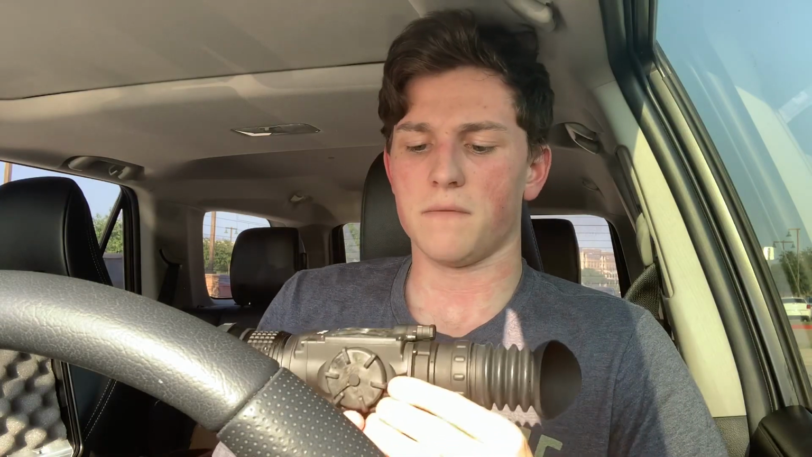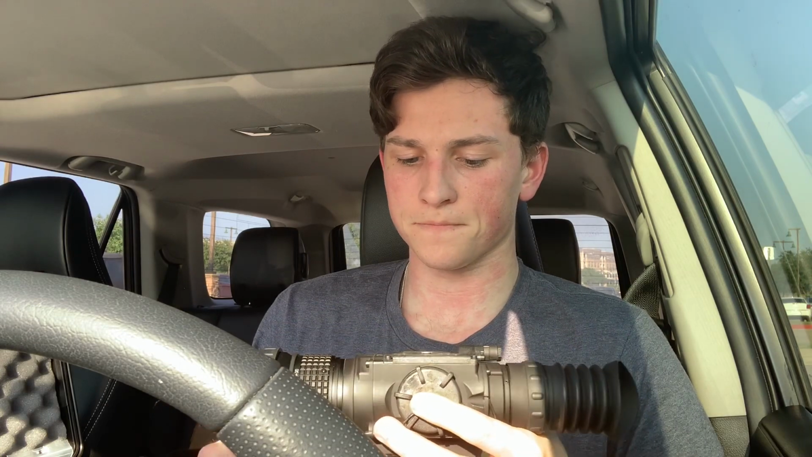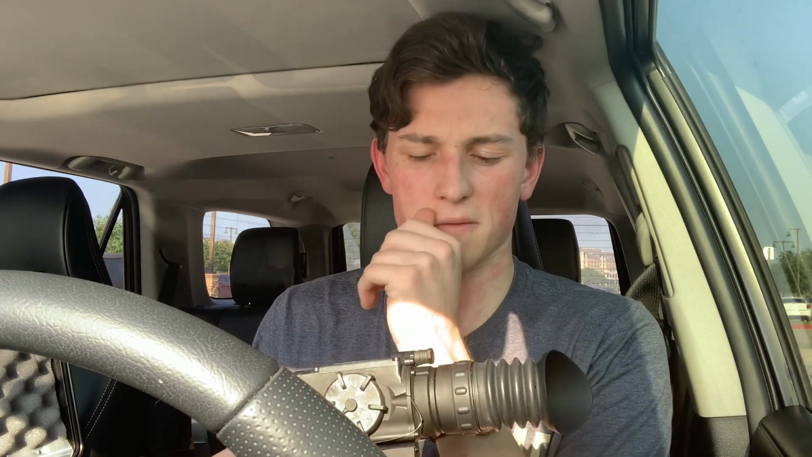So now, more about the internals itself. This has a base magnification of 4 power. So in the thermal game, that's a little high. I like it because I'll get into that in a second. So it's a base 4 power, and then the next important part is the sensor. This has a 384 sensor, which is the lower of the 2 main ones. There's 384 and 640, which are the 2 biggest ones. So it is 384, so that's kind of why the price is $3,800. You're really gonna have to spend a couple more thousand to get those better 640s.